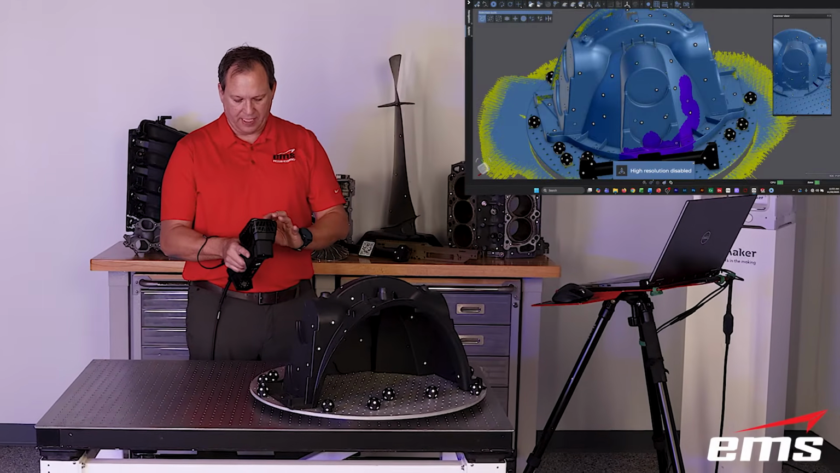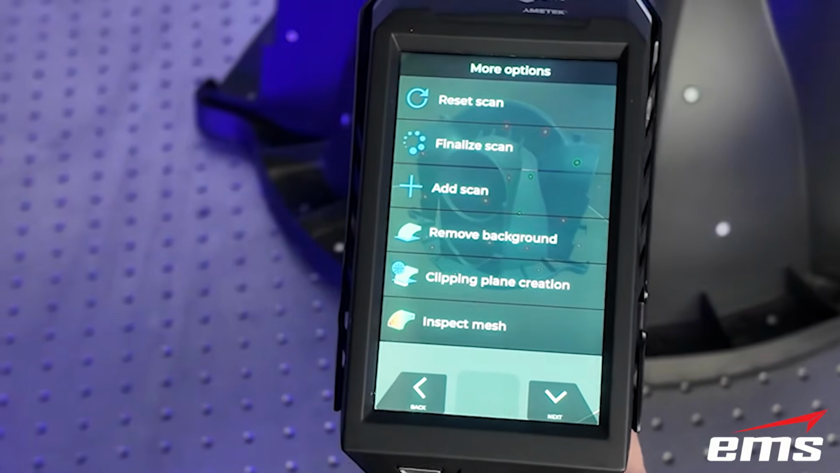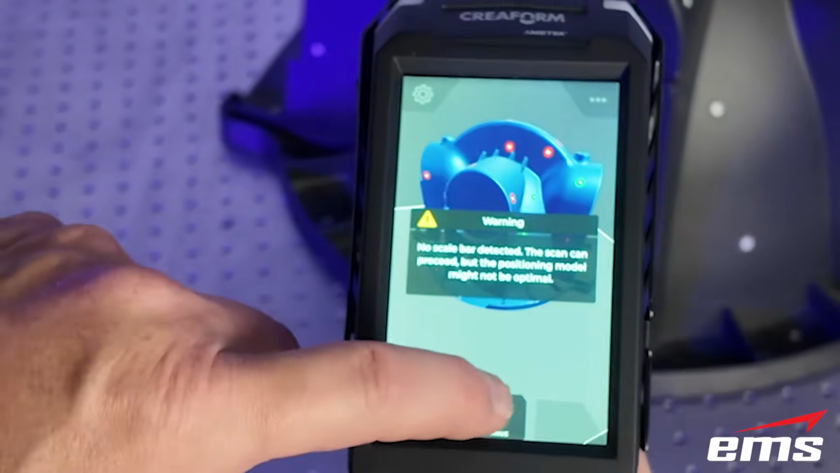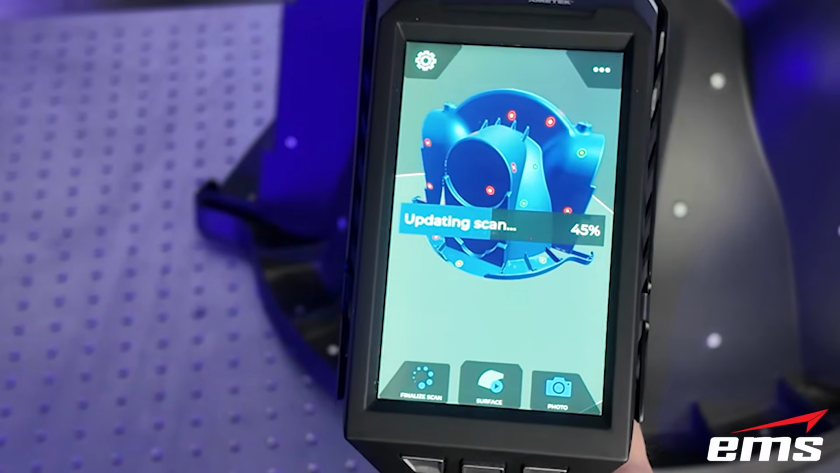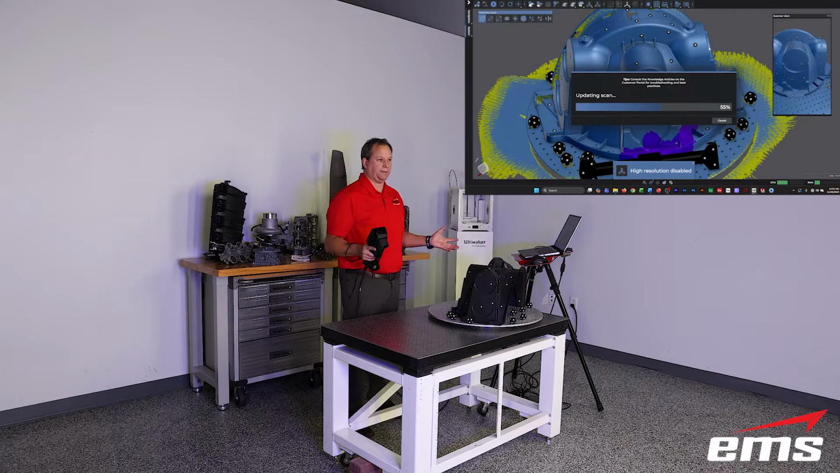And then once I'm done, I can hit the finalize button, and it'll process that raw point cloud into a mesh, because that's a separate process, and this changed years ago. I can do that finalize and get the results based on those parameters I set.